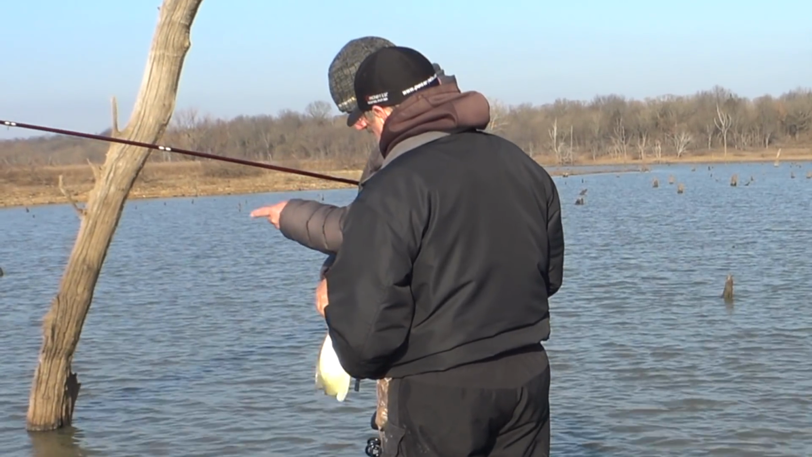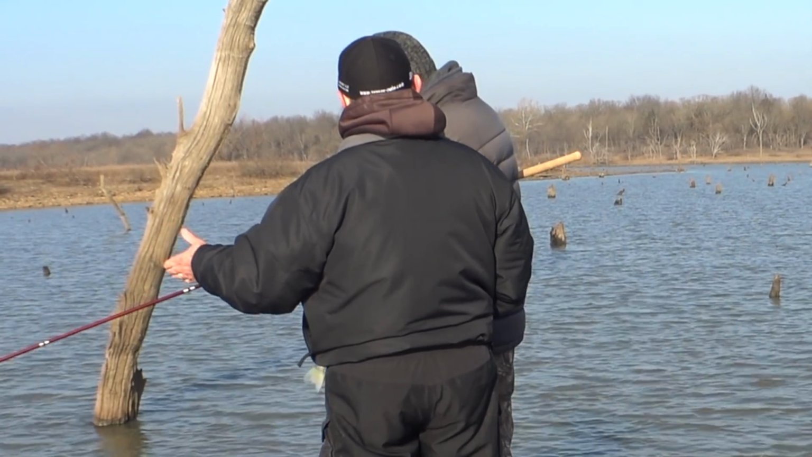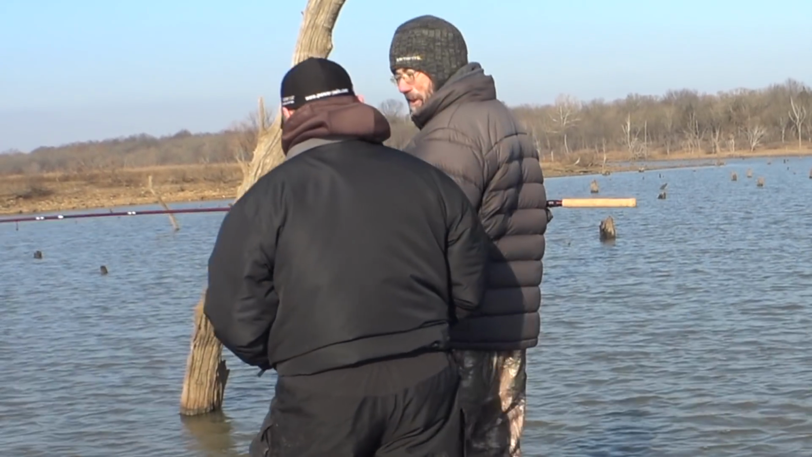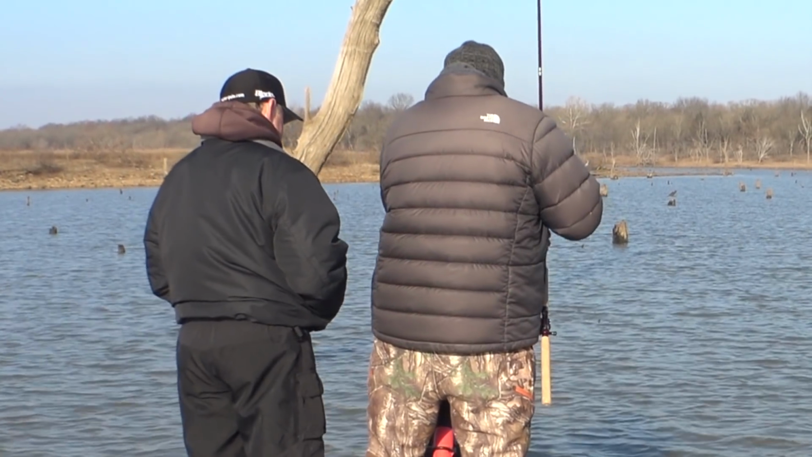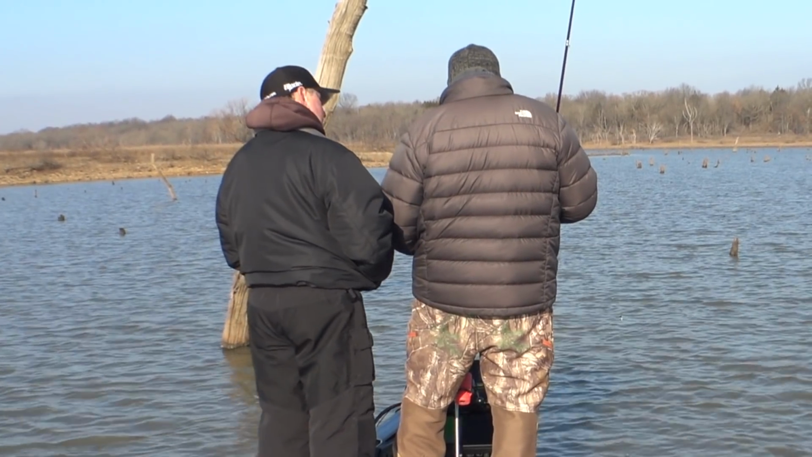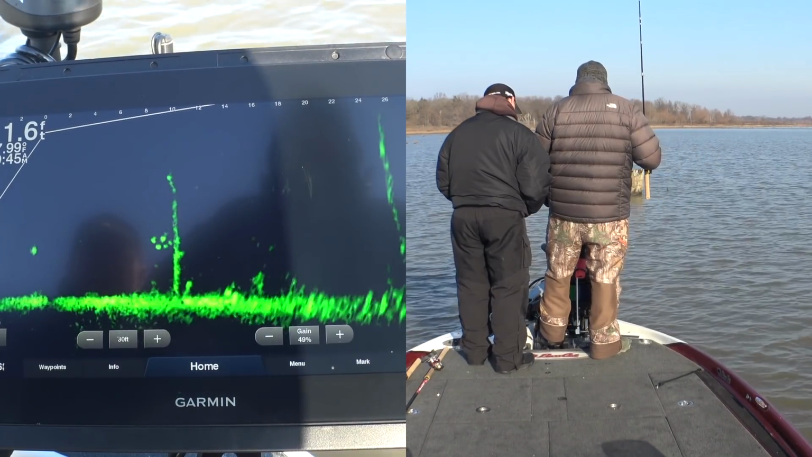So if you just held that jig there, it's just going to sit there and the fish is just going to sit there. Yeah, probably right now, today. Maybe not tomorrow. Maybe not an hour from now. But right now, they're pretty lethargic. All I really did was sit there and twitch it, and once I saw him move, I just stopped. I just froze, and then he crushed it. So the chase is on.